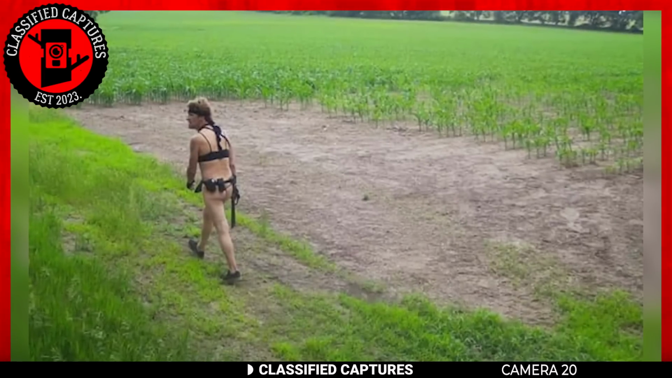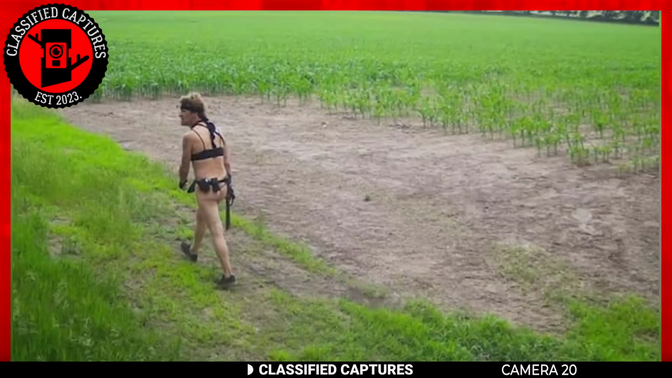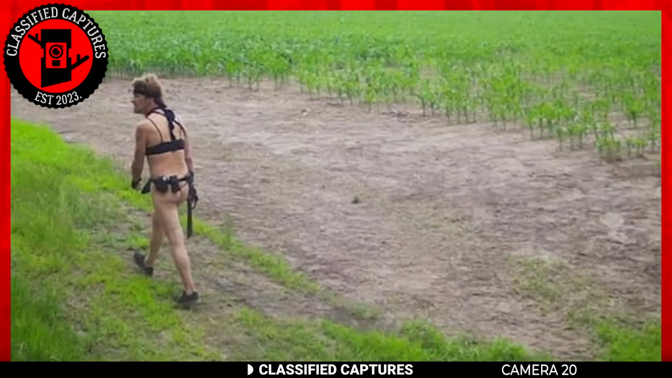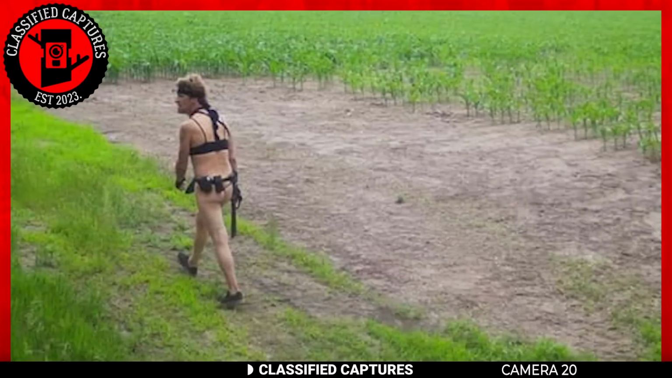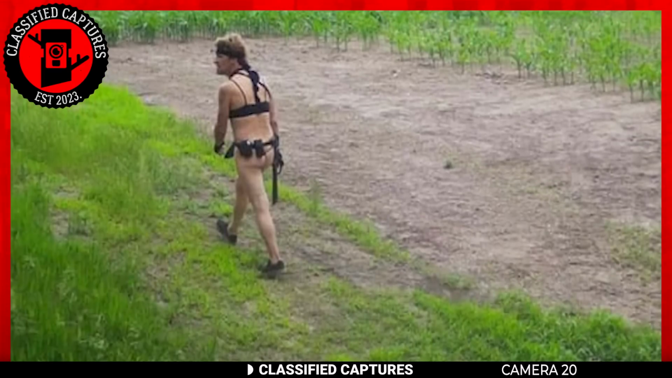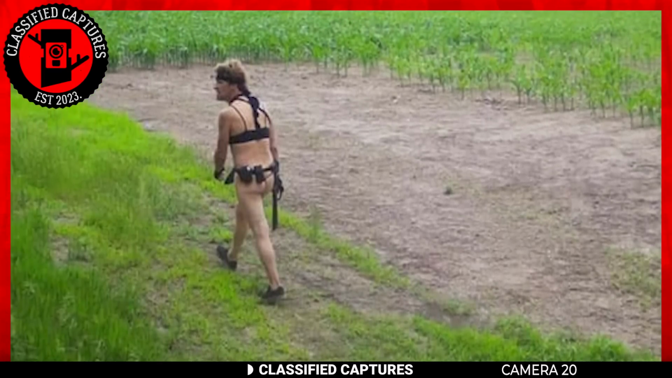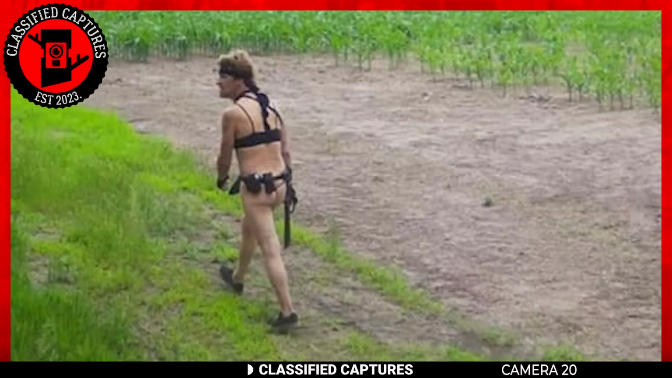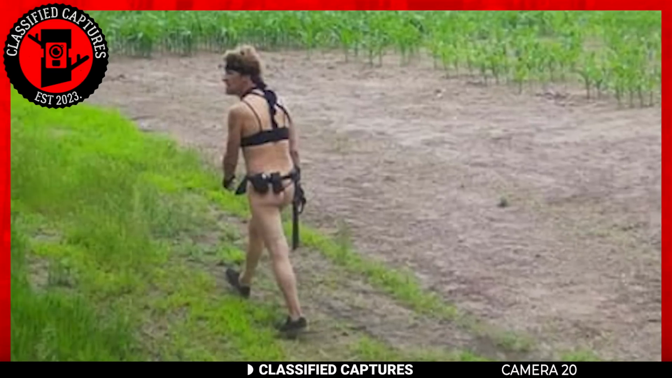And for our final capture, we have one that's left us scratching our heads. Have a look. Yeah, that's a naked man walking through a field in broad daylight. I mean, the person has a face of a man with facial hair and all, but his hair is long and he appears to be wearing a woman's crop top with what looks like a holster around his waist and a pair of shoes. He also seems to have a walkie-talkie on. Apart from that, you can see his butt cheeks hanging out in the sun. Who is this and why is he half naked?